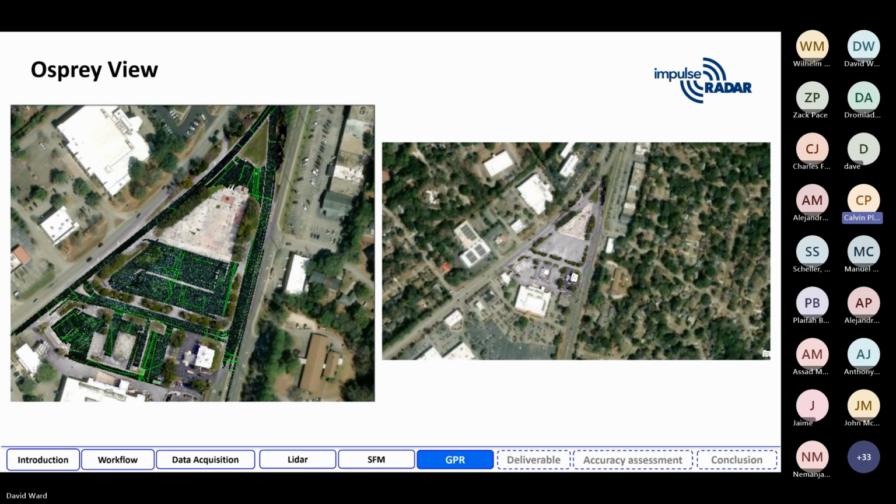You can overlay that data with your photogrammetry data. As long as everything is properly georeferenced, it will line up with centimeter grade accuracy. And you can see both the subsurface results from ImpulseRadar as well as your above ground results processed with Pix4D overlaid onto the same result.